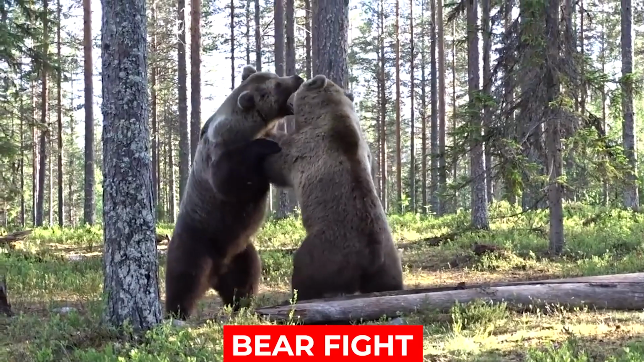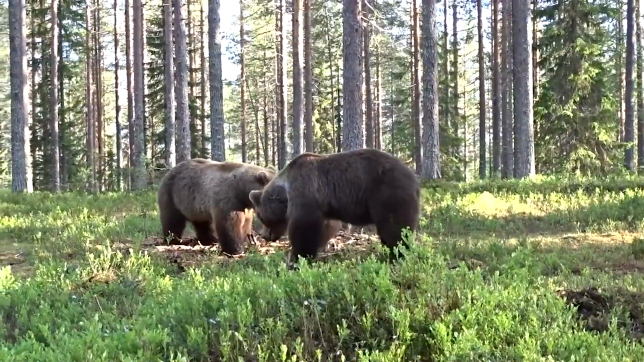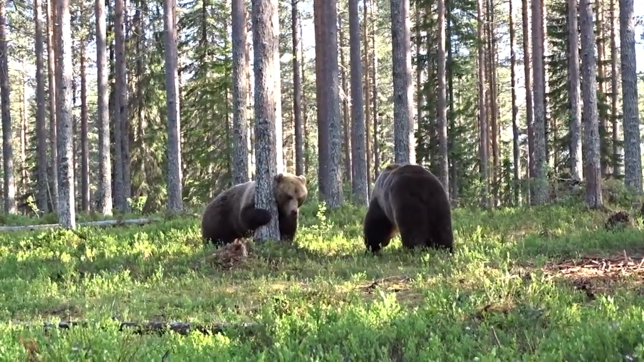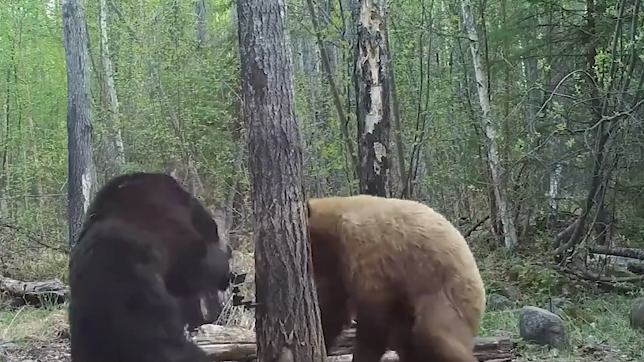Number 9. Bear fight. Holy sheesh. Apparently, we're not the only ones in danger when in the vicinity of bears. Other bears could get attacked by their kind too. At least they're built to withstand each other's strikes, right? Right. These two are duking it out after one recently awoke from hibernation.